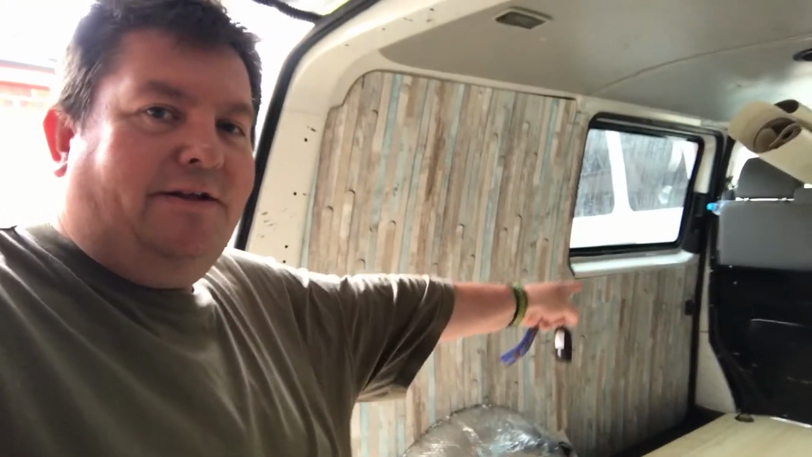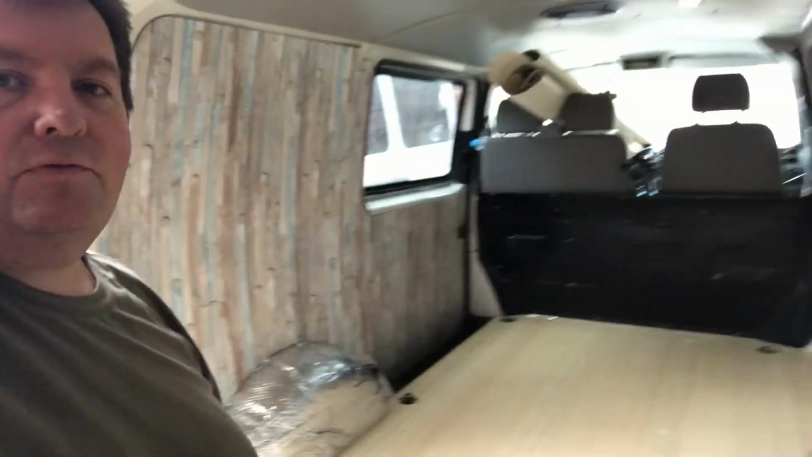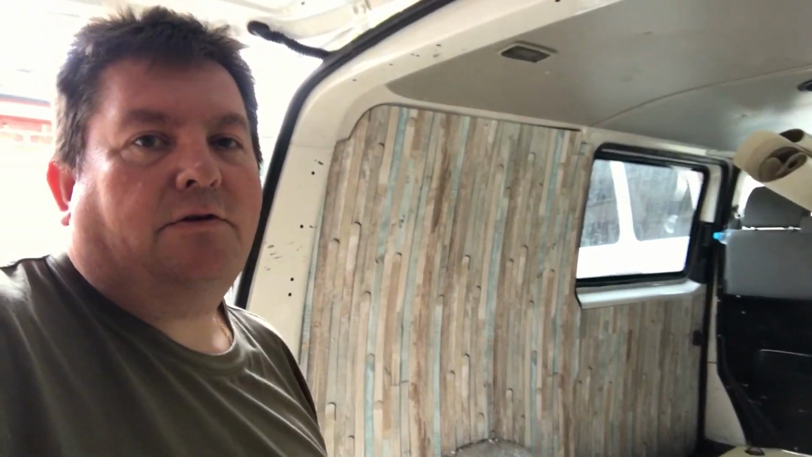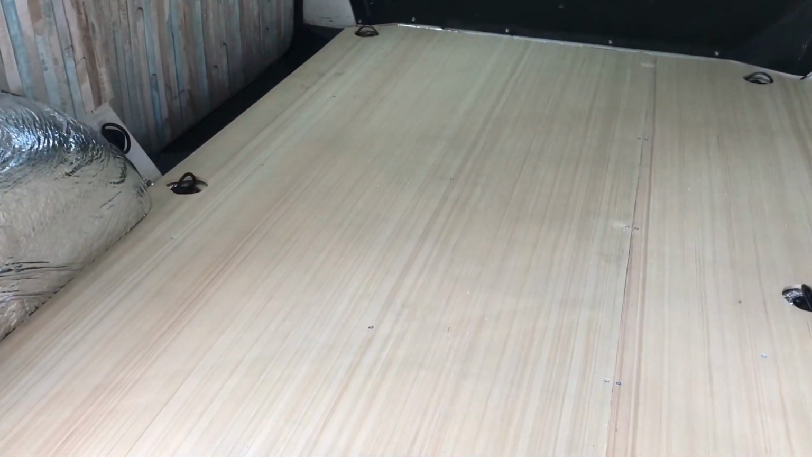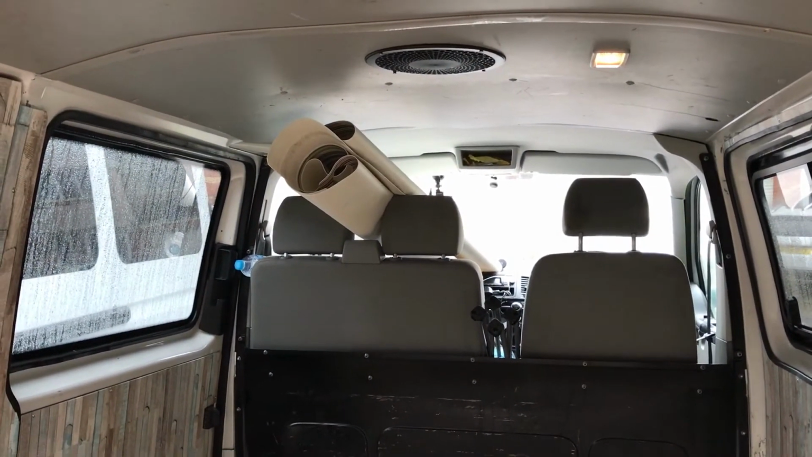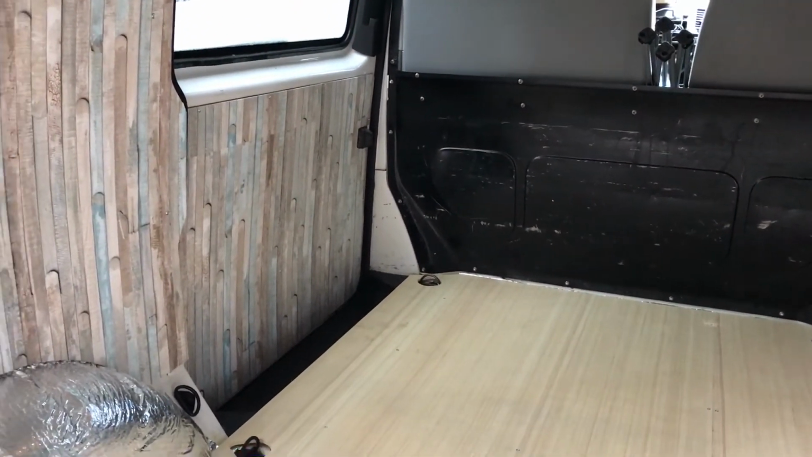Busy. As you can see, the side door's now done. Left there. It's looking quite good, isn't it? I've also fixed the flooring down as well. That's all fixed now, so that's not going to move about anywhere. So far this is what it looks like. A fixed floor. It's actually got a nice grain in the floor as it is. I've got the liner up there. I'm not going to glue it down until I've done the tailgate, which is the next job this afternoon.